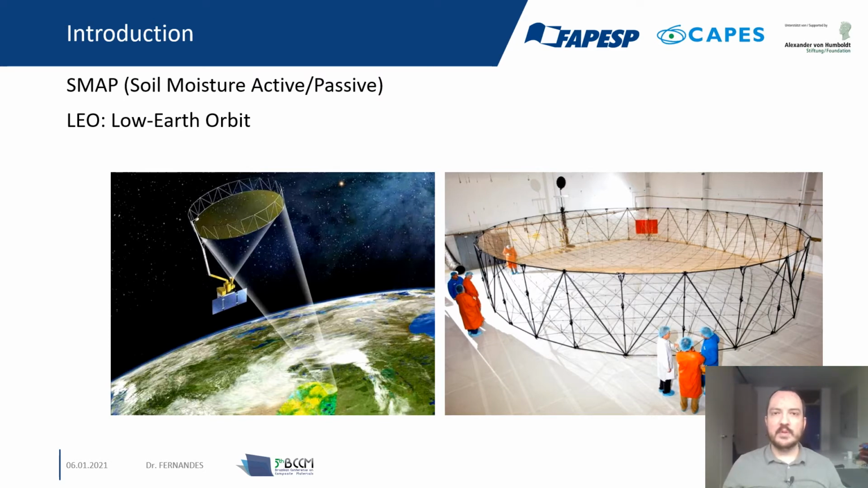For example, the Soil Moisture Active Passive satellite was put in orbit by NASA in 2015. It is at an altitude of 685 kilometers and has a weight of almost 1,000 kilos, 944 kilos, and it's in the so-called low Earth orbit.